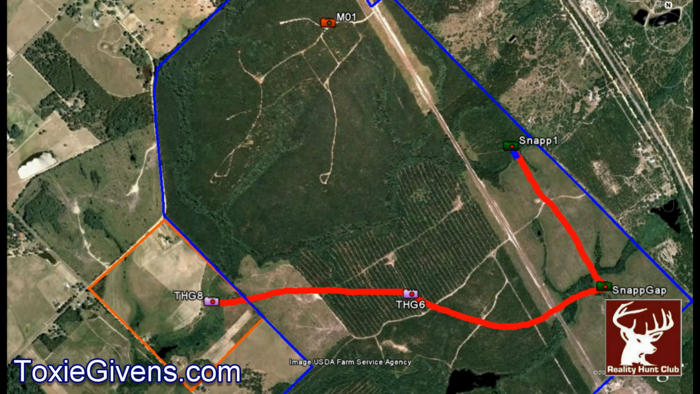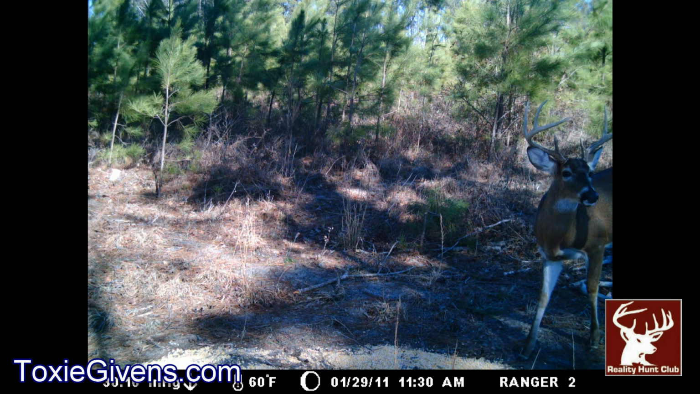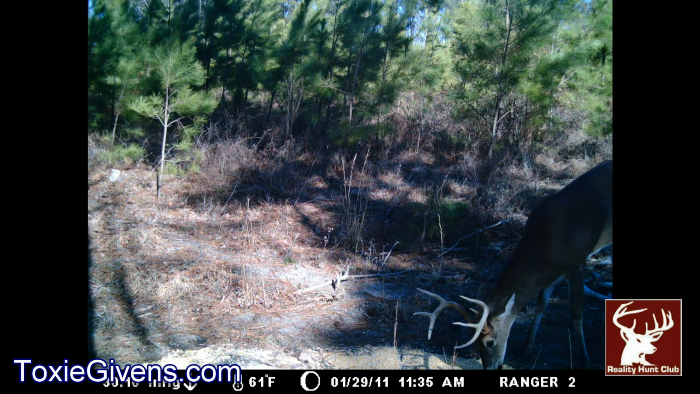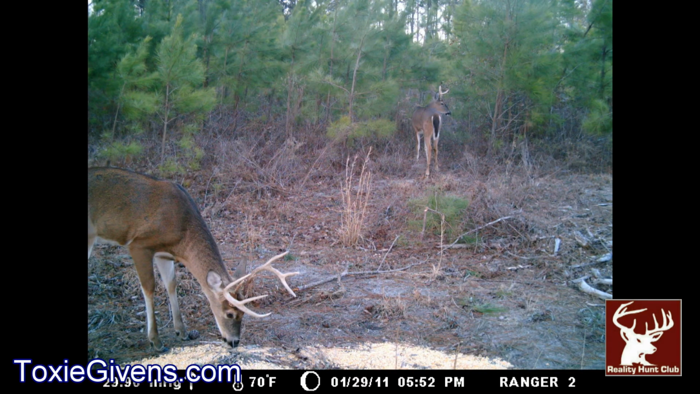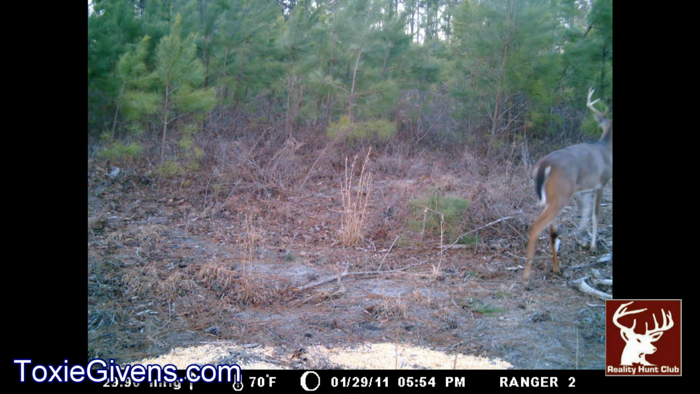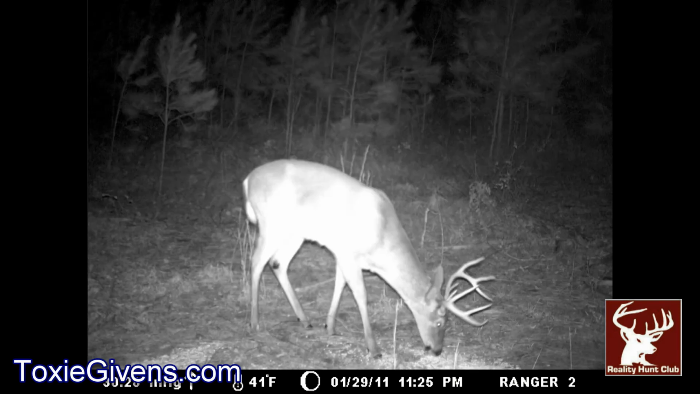Okay, the next one is he goes back to the gap, and these photos are on the 29th. And like I said, we strongly believe that he's bedding somewhere over here between the boneyard and the gap. As you can see, some of these photos are during the day. This is at 6 o'clock in the evening. It looks like he goes and beds down for about 6 hours, and he comes back at about 1:30 that night and just hits the corn again.